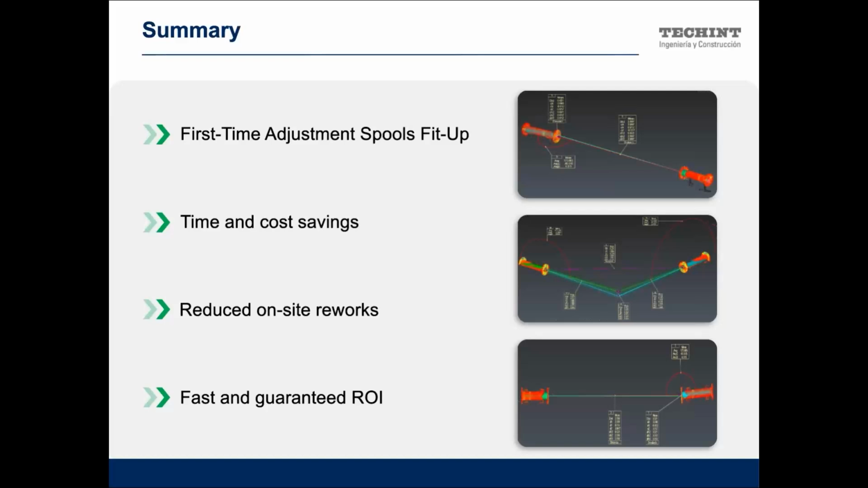We reduce on-site rework, as Gustavo told you before. We can reduce man-hours in the project. For example, the operators, crane lifting hours, the particular cost that we have to spend for the adjustment spool modification. So we can reduce all of those kinds of rework. And then, as I showed you before, we can obtain a fast and guaranteed return of investment in this particular case. But of course, those are our numbers. They are conceptual numbers just to see what the return of investment is in our case.